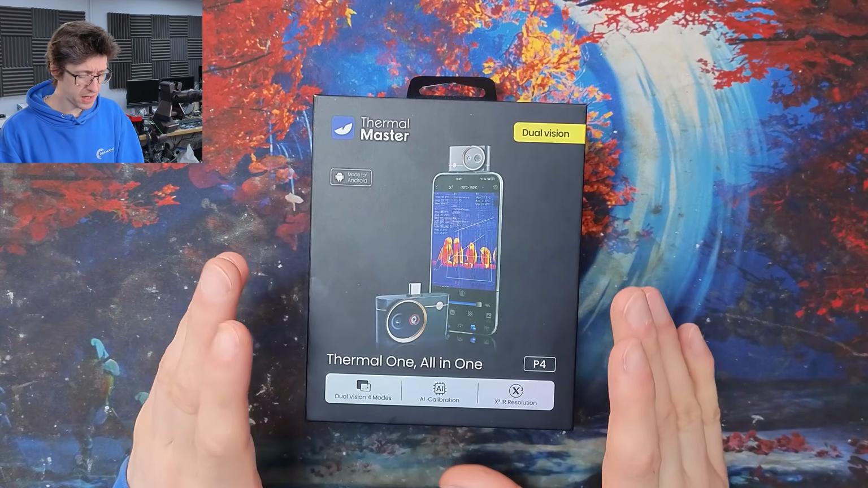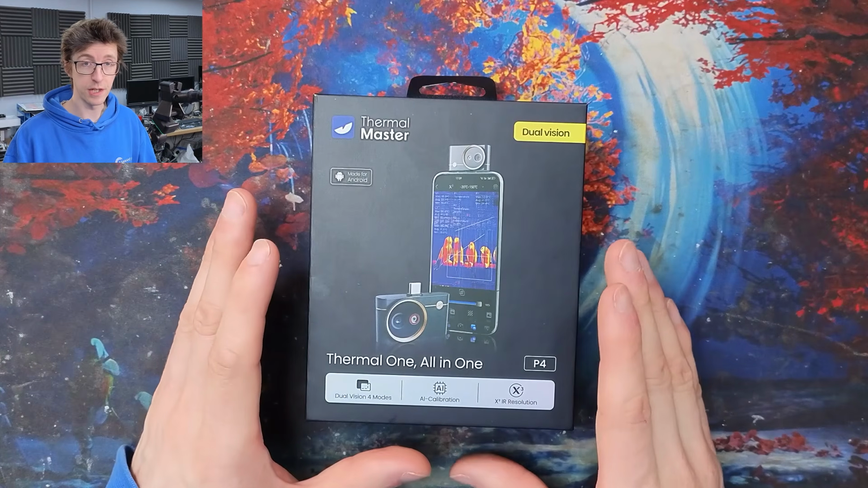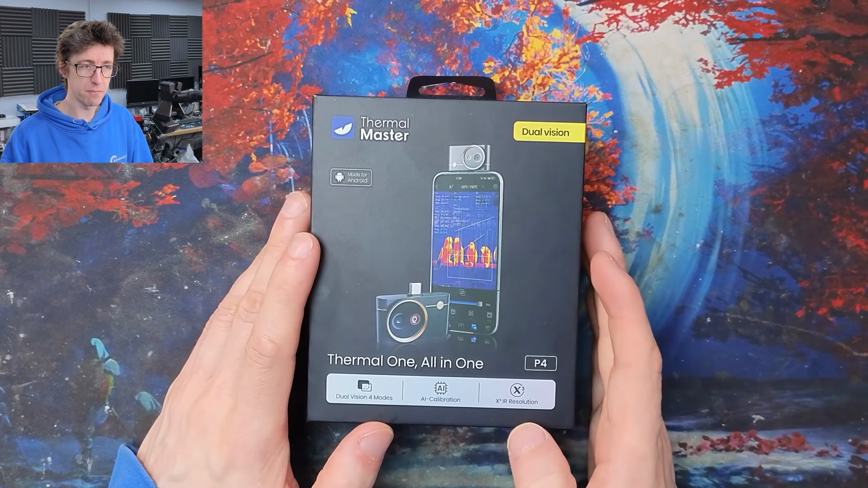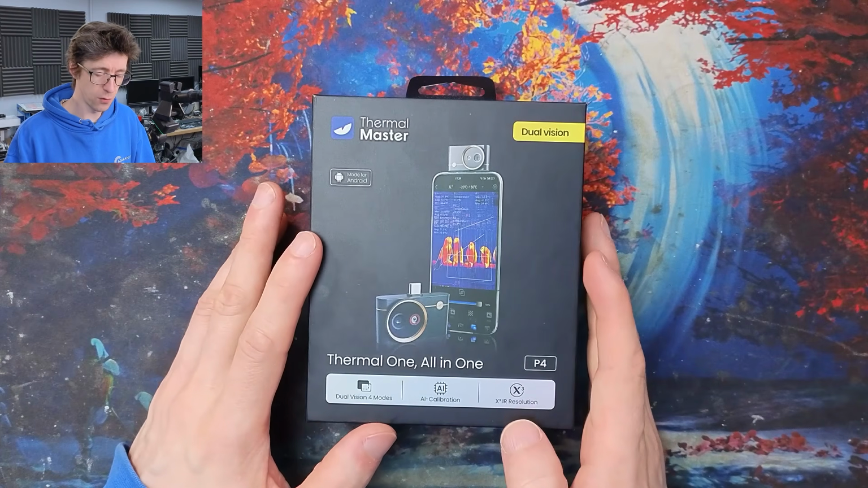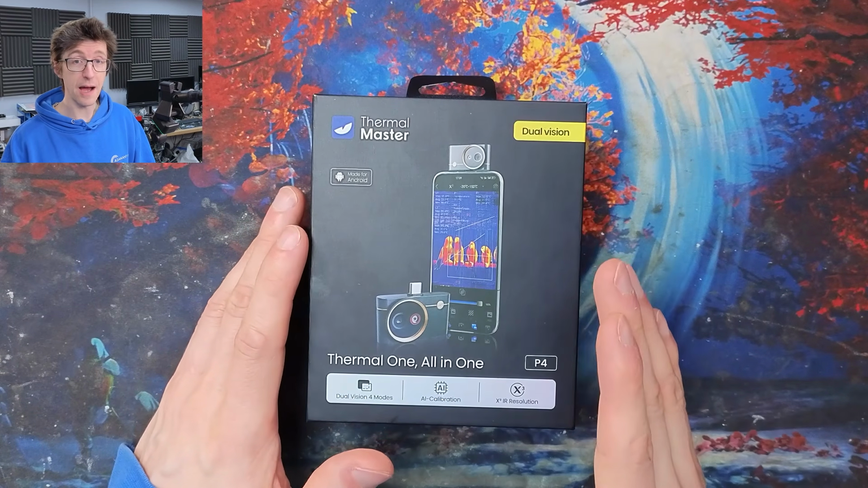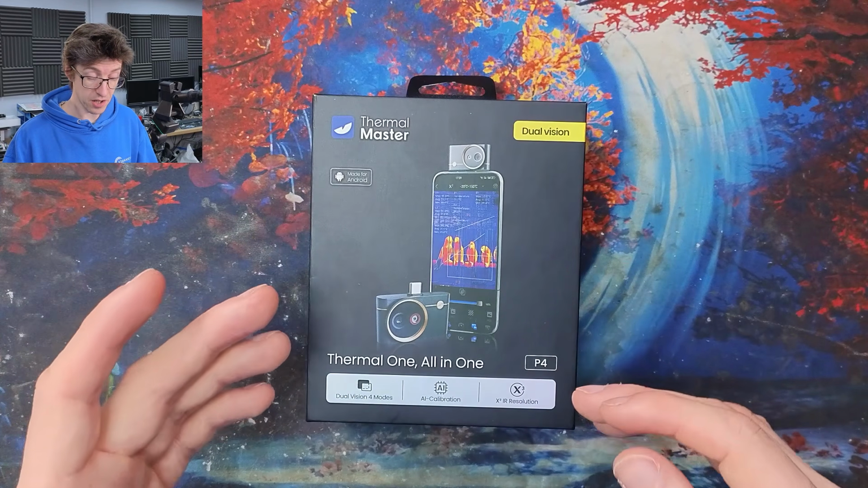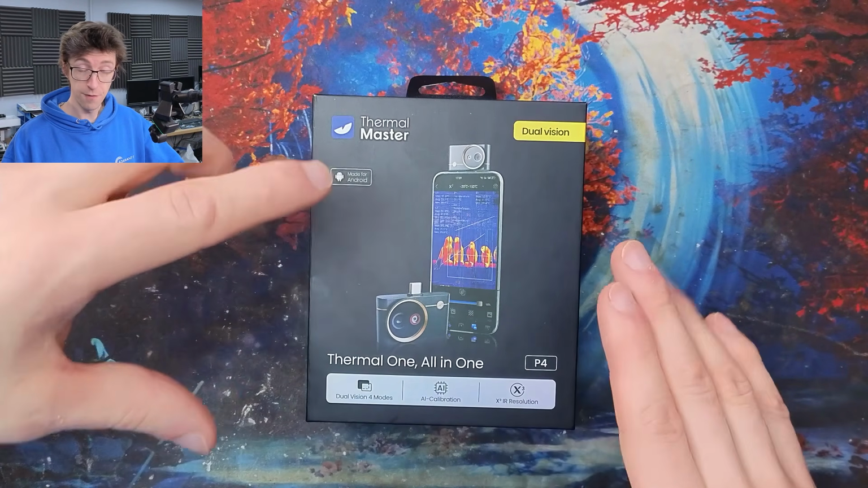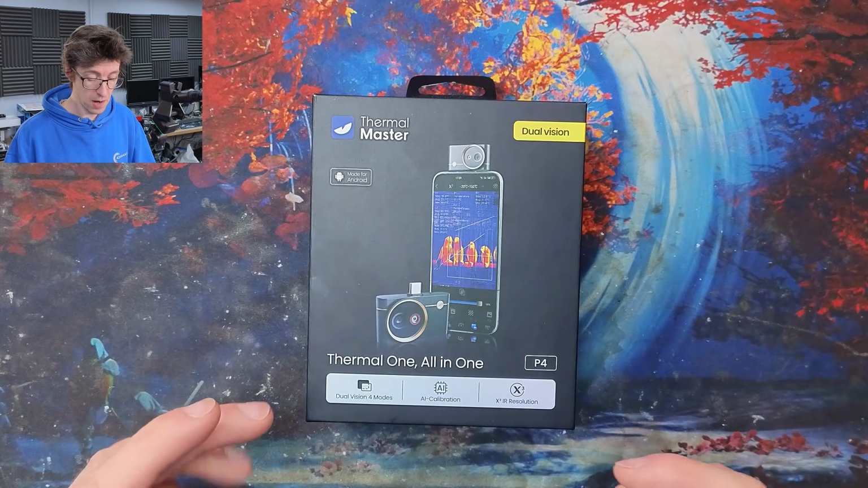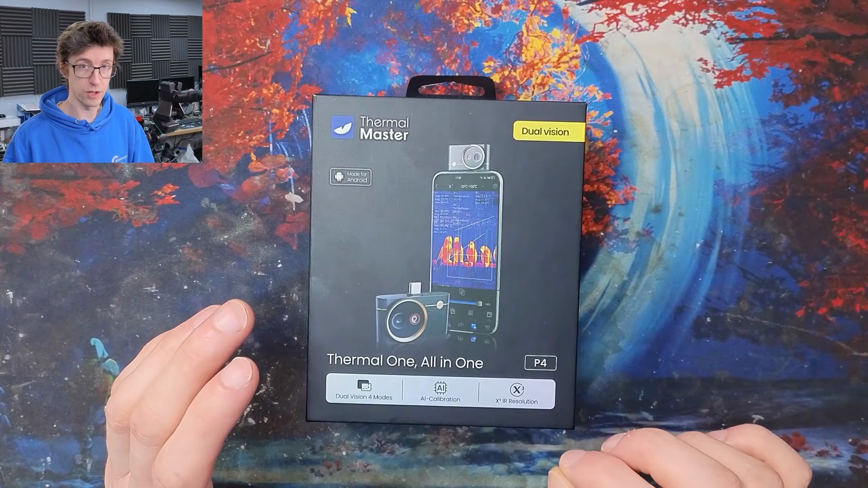So the resolution of this camera, like with the P3, is 256 by 192. They have their X3 IR resolution, which bumps that up to 512 by 384. But make no mistake, this is upscaling. That does not add any information. It will make the image look a little bit cleaner by the time you've blown it up to the size of your phone screen or onto a computer monitor. But remember, that upscaling does not add any more detail that wasn't already there.